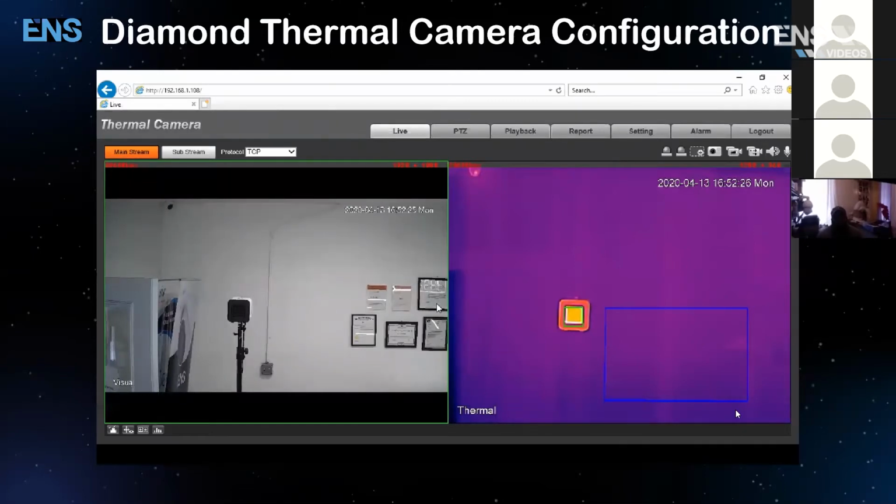Guys, I think it might be the volume on your end. If you don't mind, just double check your volume control.